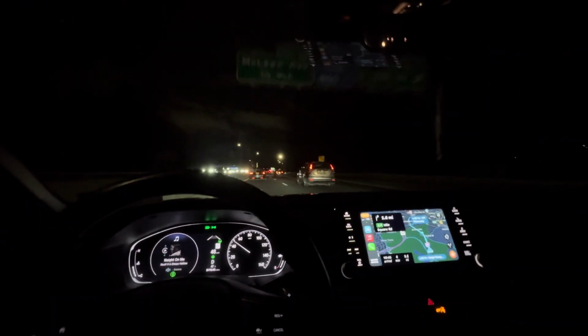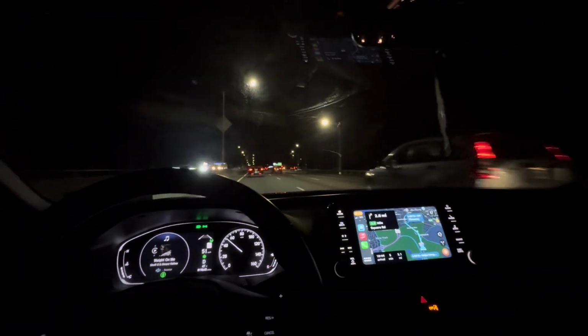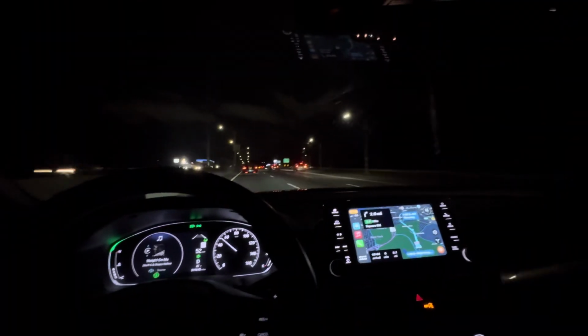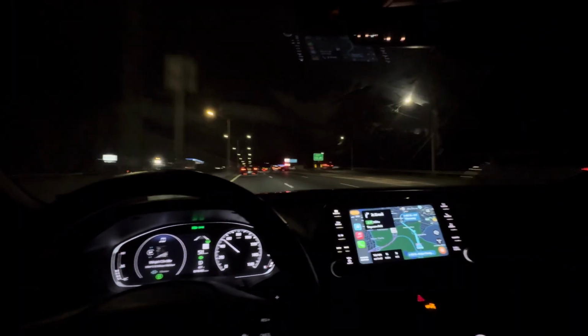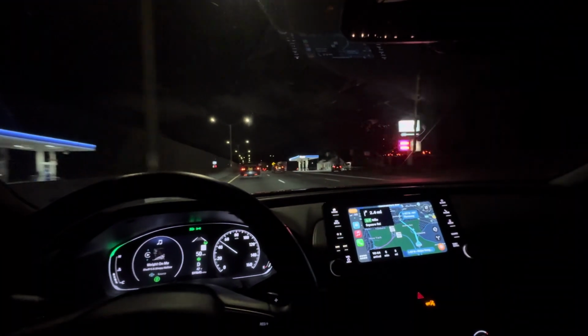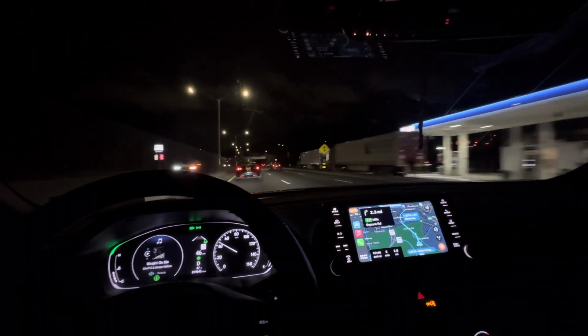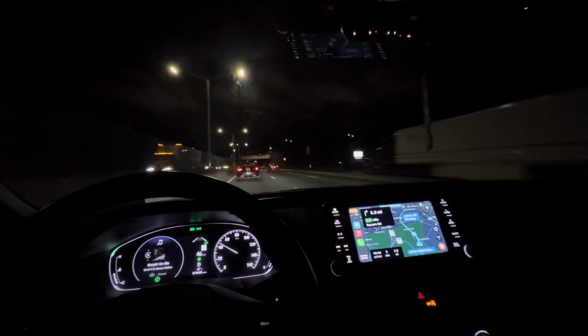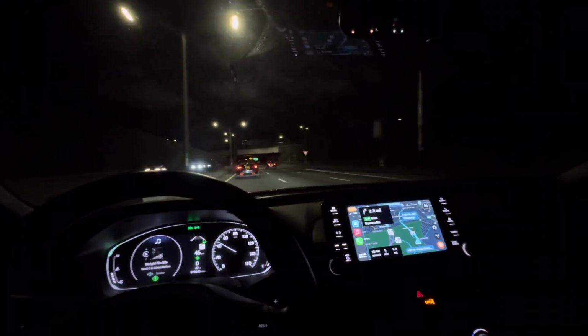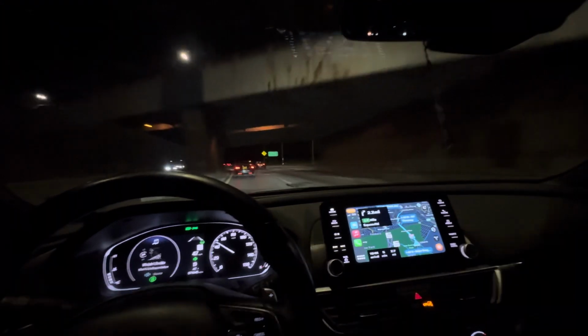Yo. These new cars, bro, you could set it. I make the car do that. So you drive by itself, and you set a speed limit. So if you know the speed limit is 50, just put the cruise on 50, so that the speedometer don't even pass 50, and you just let the car drive by itself.